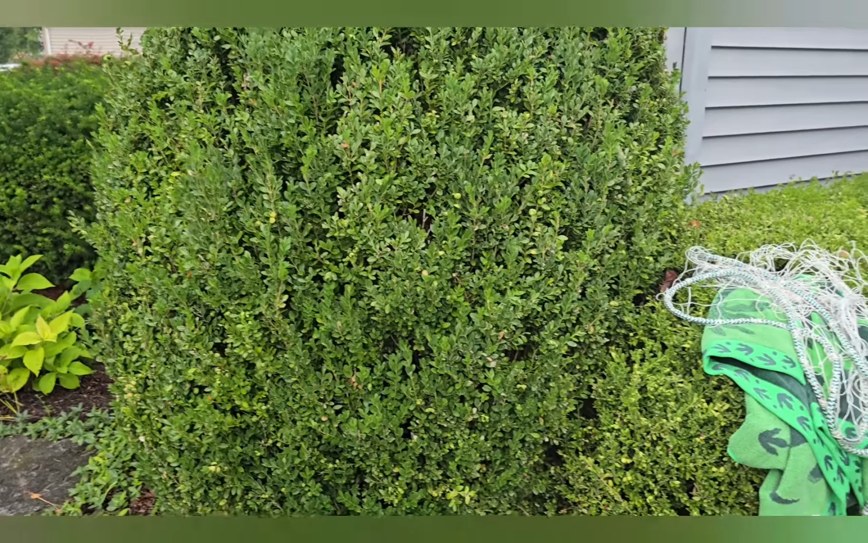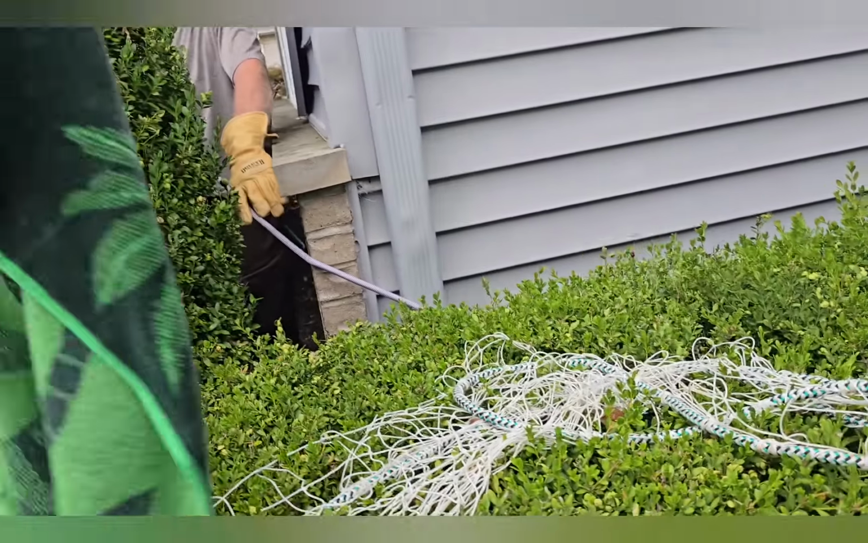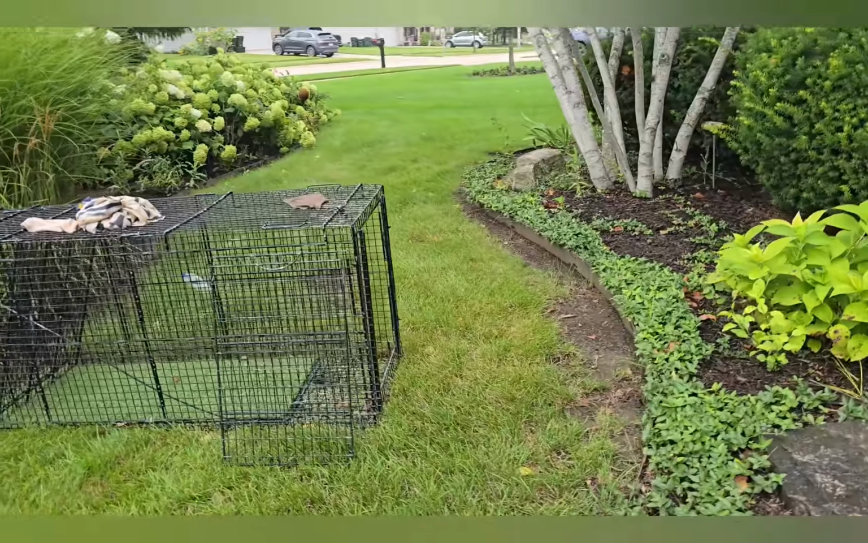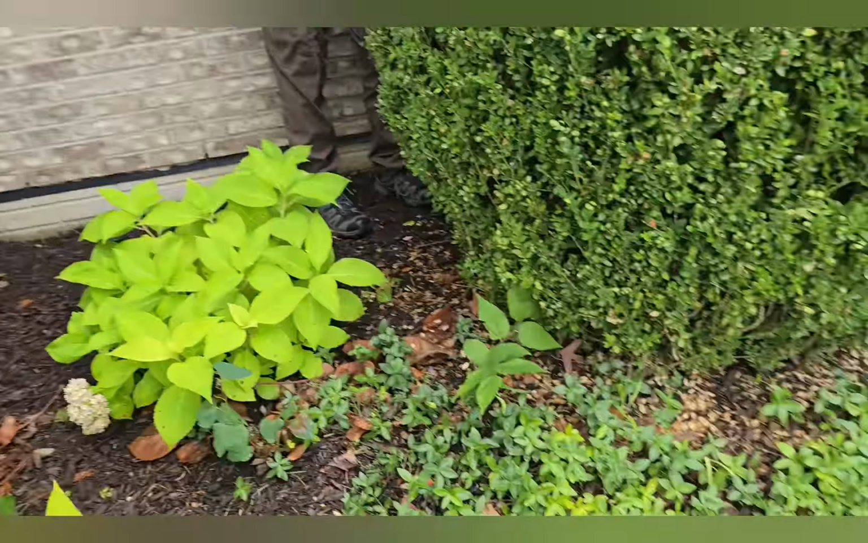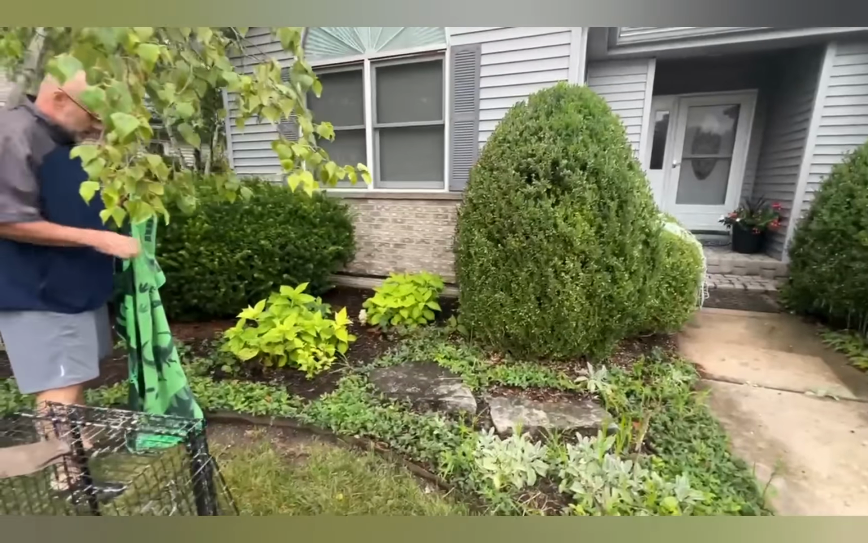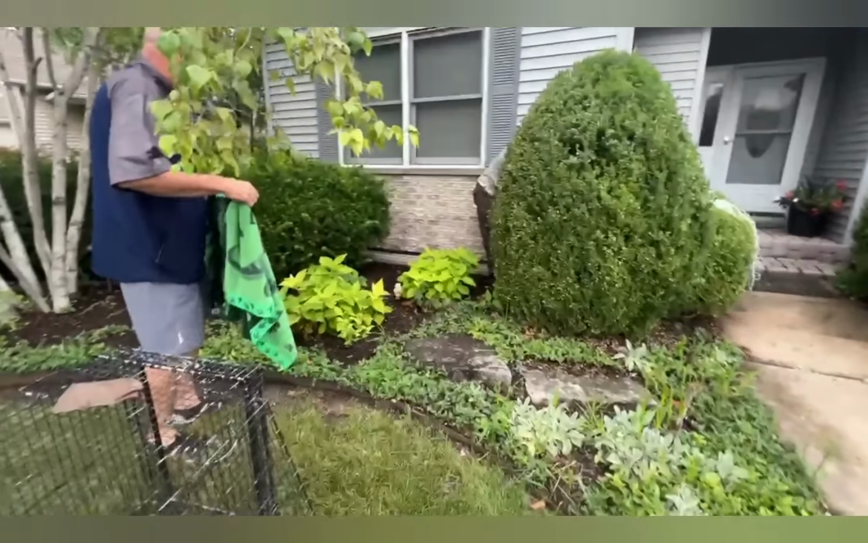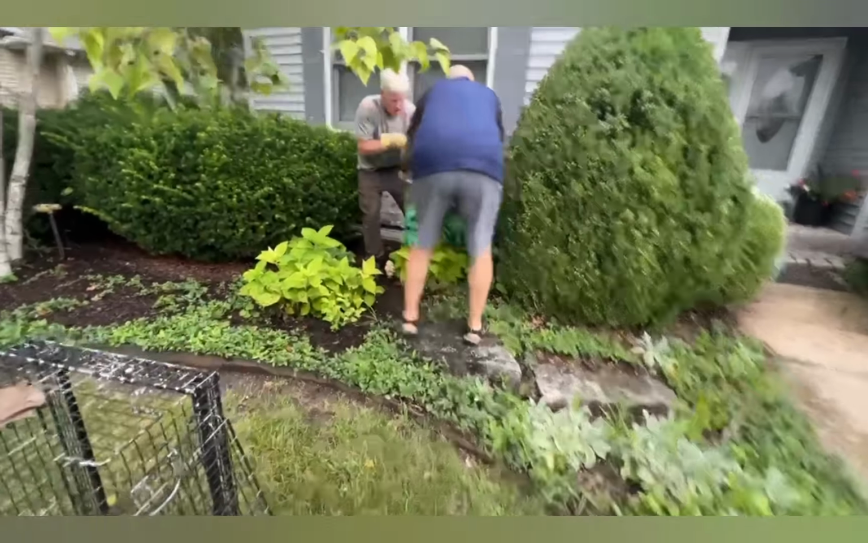I want it, but I don't have room until he gets over here. Want this with your other hand? I'd like to, but I don't think I got the room to do it. Charlie had nipped at Mike and BFF a couple of times, so that's what the towel is for.